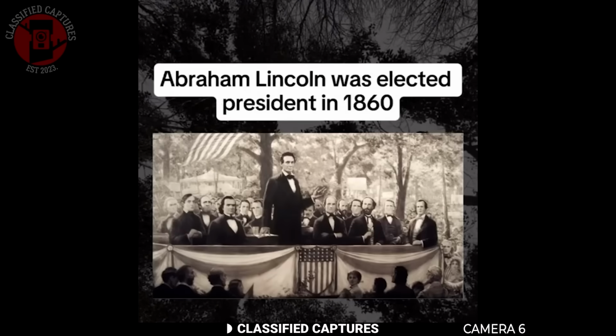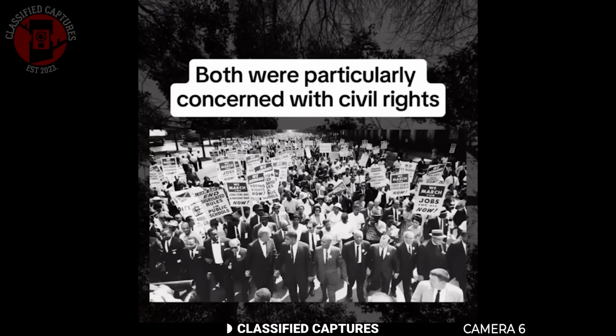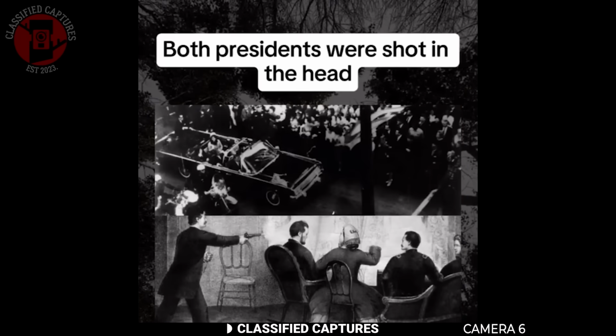Abraham Lincoln was elected president in 1860. John F. Kennedy was elected president in 1960. Both were particularly concerned with civil rights. Both wives lost a child while living in the White House. Both presidents were shot on a Friday. Both presidents were shot in the head.